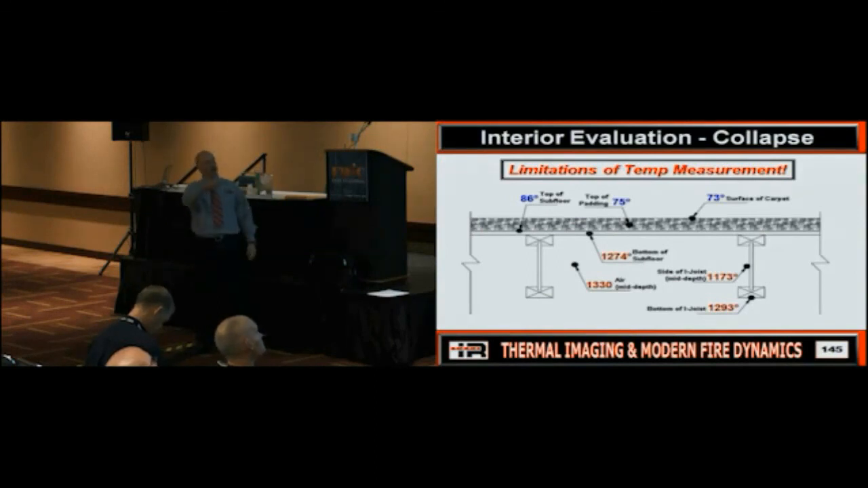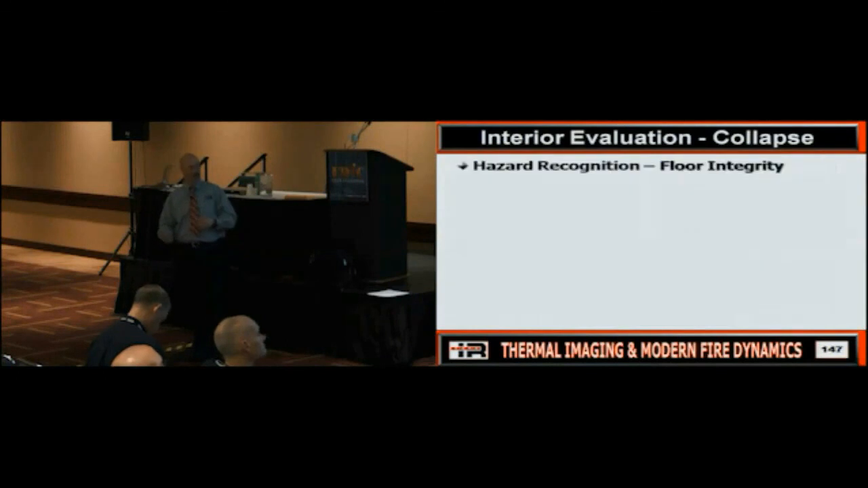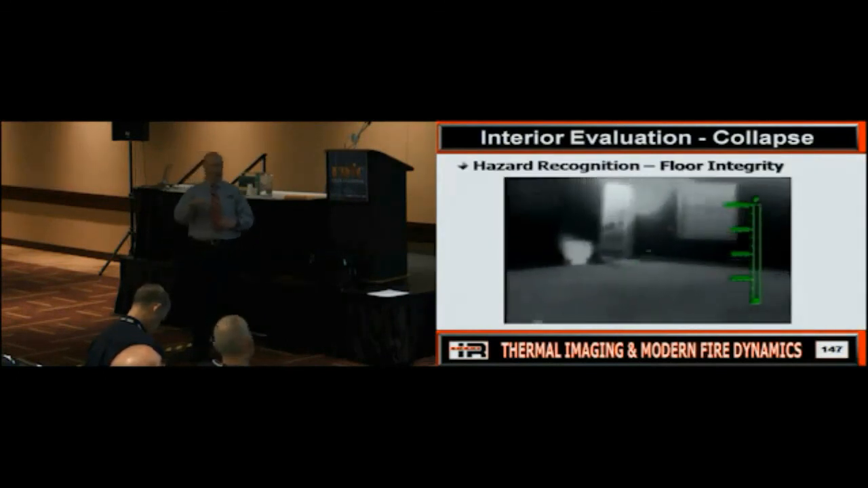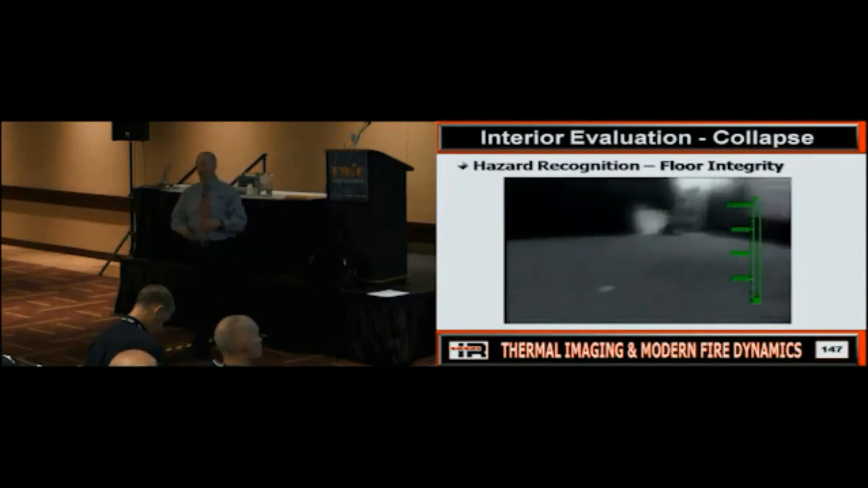Temperature measurement is showing me 80 degrees when I've got 1,300 degrees. Is that floor a good insulator? Yes. So floors can be very good insulators, right? Watch because they can mask conditions. Don't get hung up on the floor conditions as much as looking at the big picture. The floor is not telling me the answer here. What's going to tell me the answer?